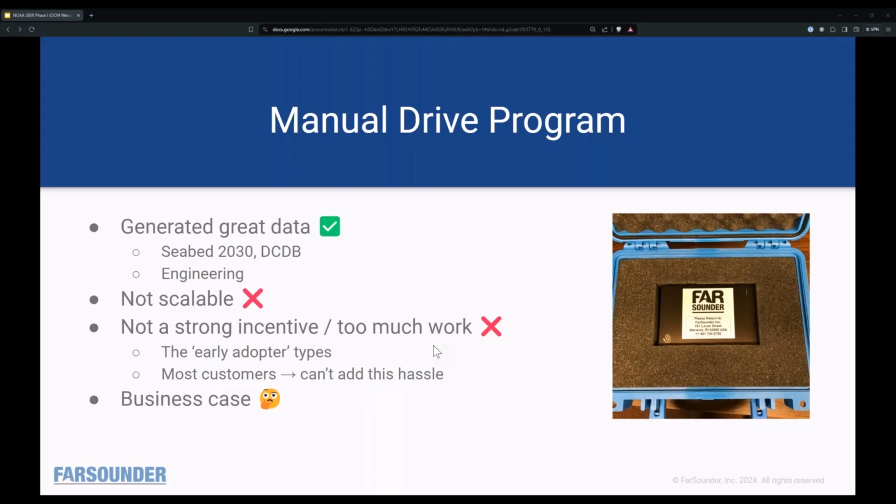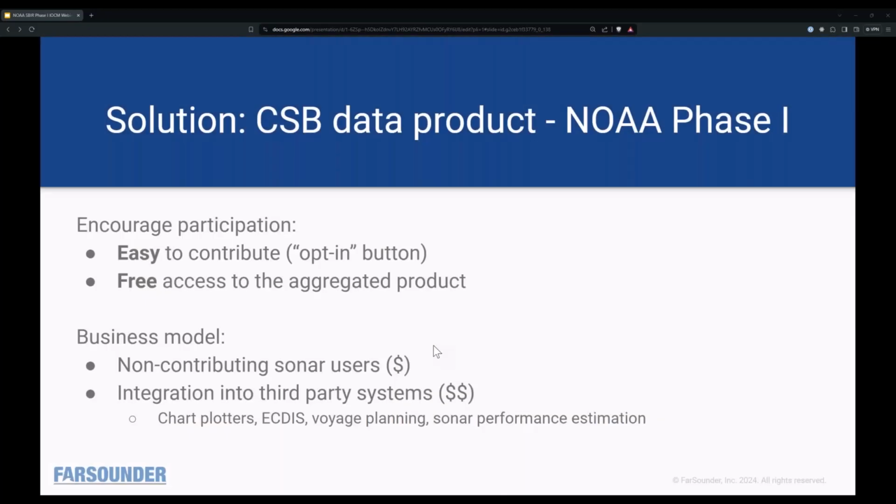But the fact that some customers were willing to participate and we get so much value out of the data, we wanted to look at, is there a business case, some way to make it sustainable? And that's where we proposed a phase one. So we wanted to propose this phase one to automatically collect and synchronize the data, but also we want to make sure that we make it as easy as possible for users to contribute, no extra steps or as minimal extra steps as possible. Essentially, what we ended up doing is it's literally just an opt-in button, a pop-up that says, do you want to participate in this program, and make it as easy as possible for participation.